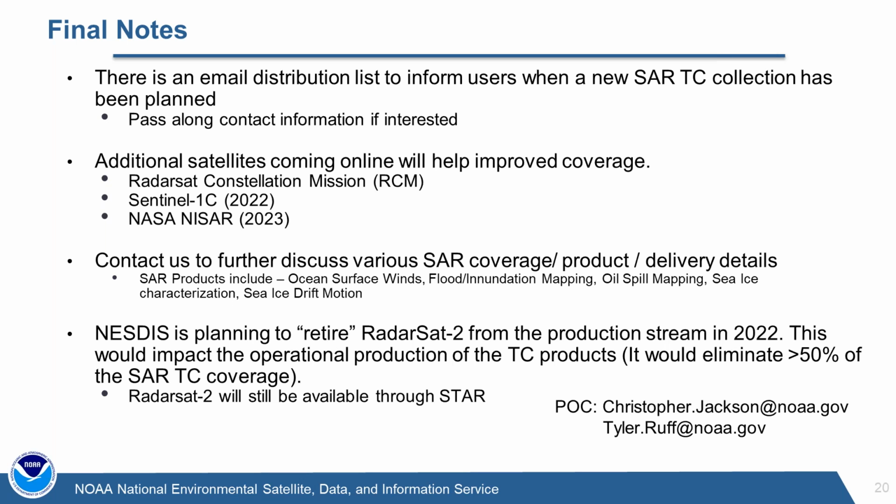As I said, RCM and Sentinel-1C are going to go up in 2022, early 2023. We have NASA's NISAR expected to come down the line in 2023. If you're interested in further discussions or more details of the products or the delivery, not only of the hurricane, but of the ocean surface winds, we're also doing flood and inundation mapping. We've got oil spill mapping. We've got sea ice work.